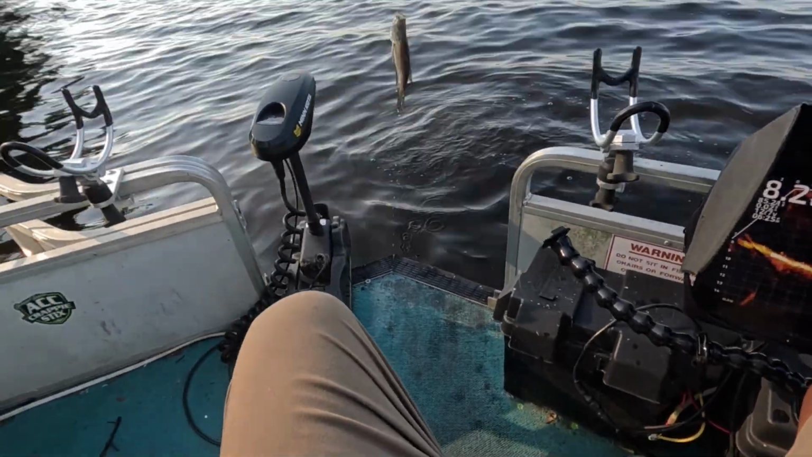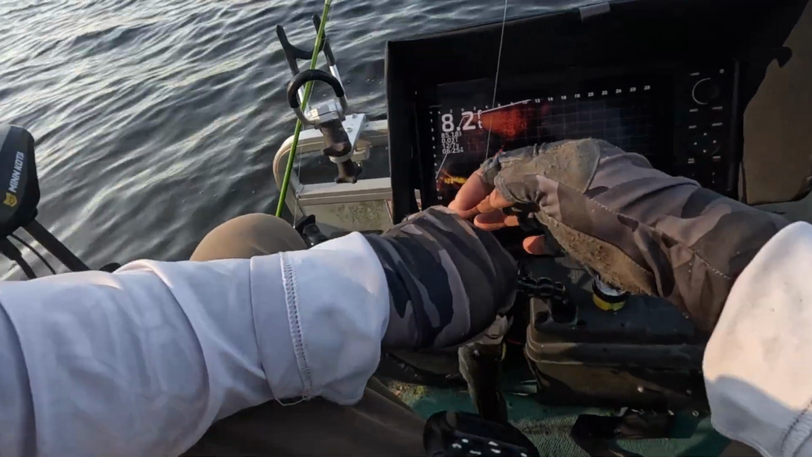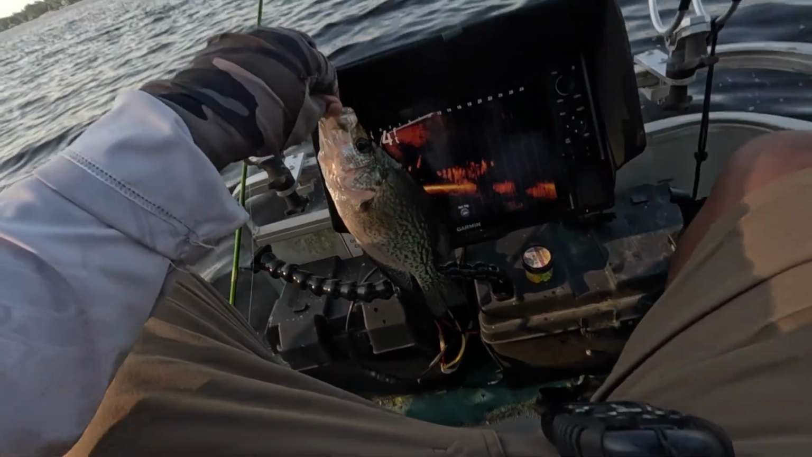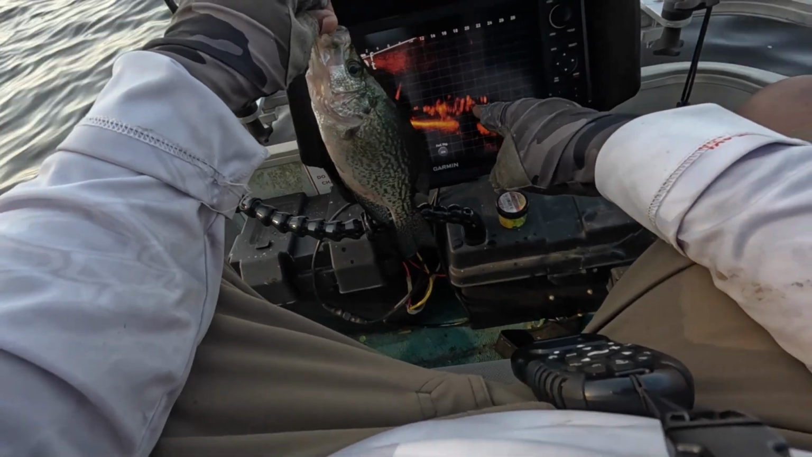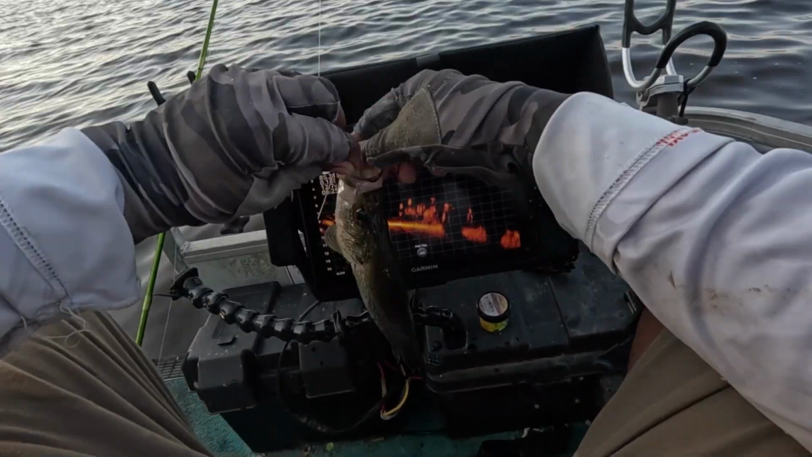I'm gonna leave, guys. I mean, it's fun, but you can see there's a ton of them down there, and you can sit here and catch them all day. But I don't need this many fish. I'm gonna turn them loose anyway. Maybe one more.